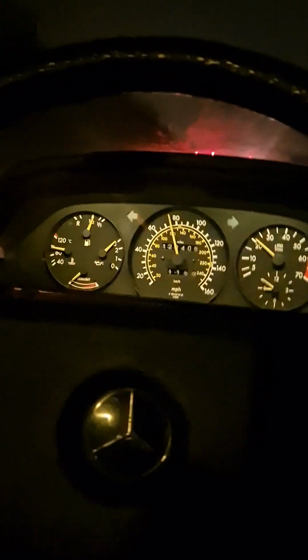Someone wants to put a reading lamp on the back. That's the back. Of course the sunroof works, but we're not going to turn that on now because it's raining.